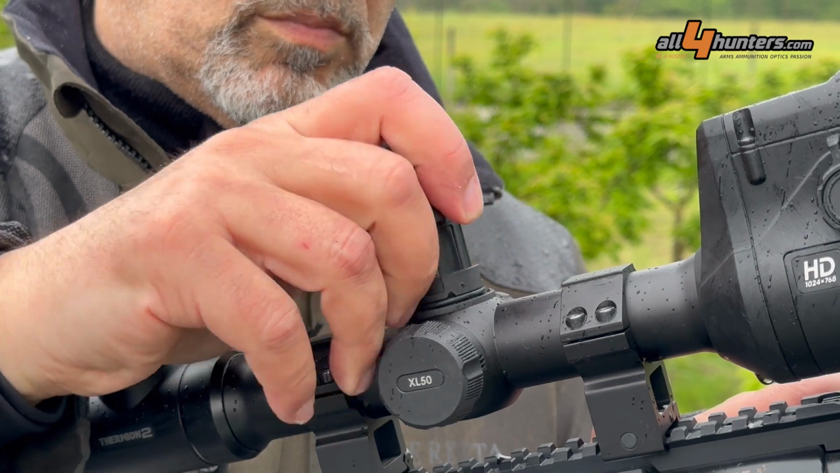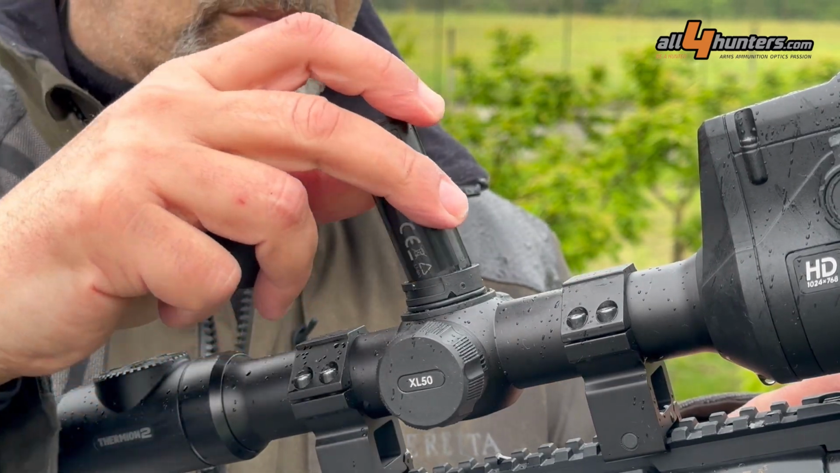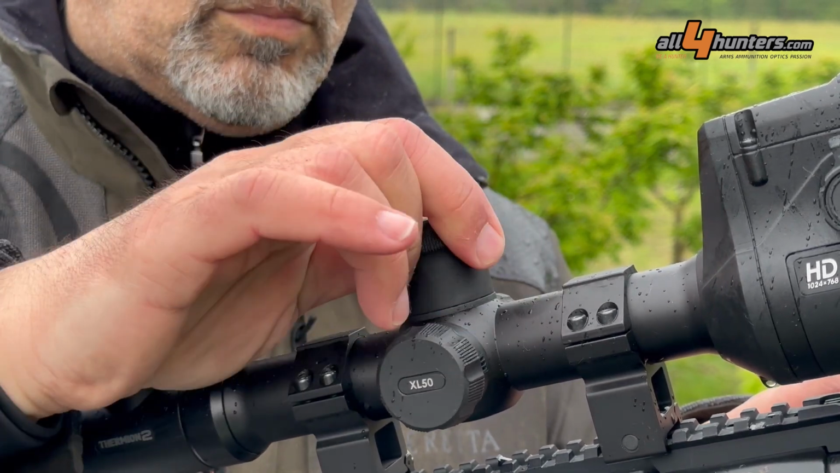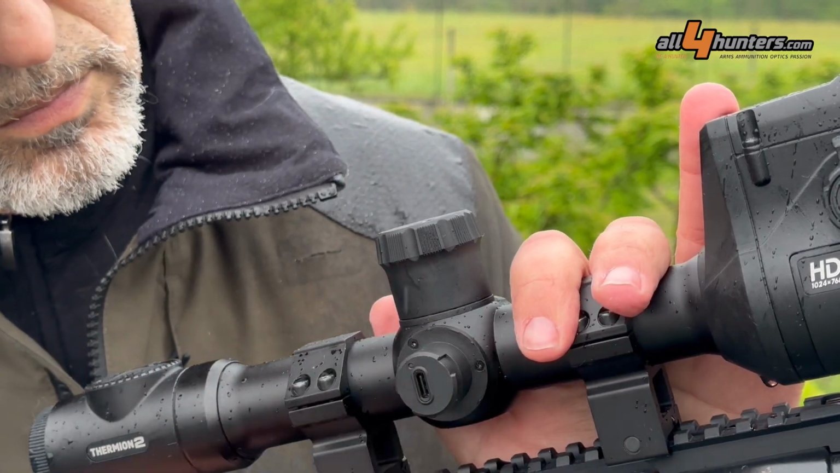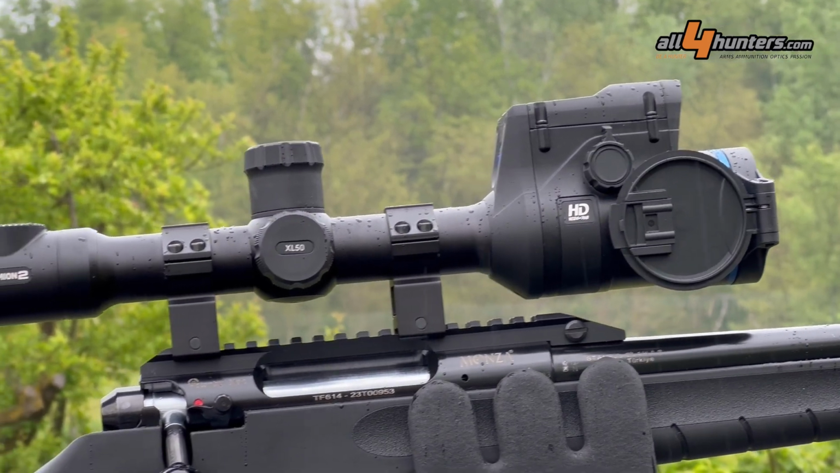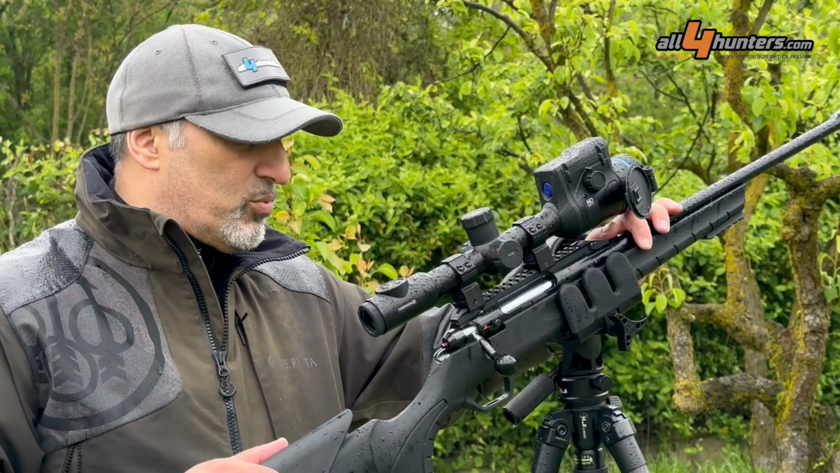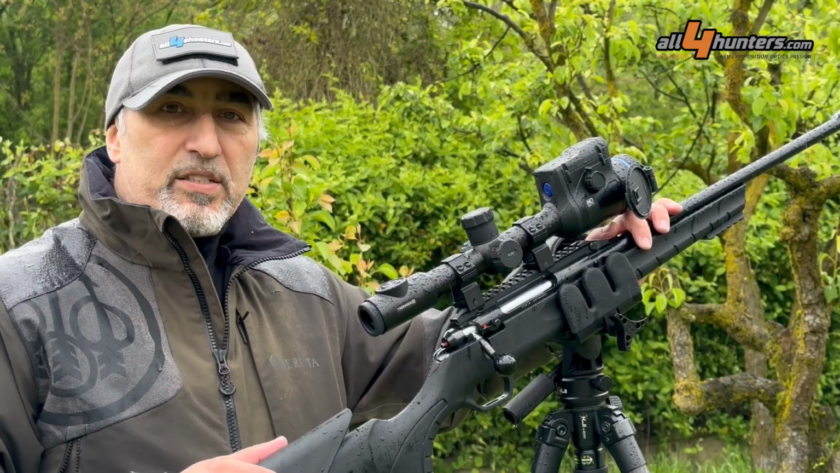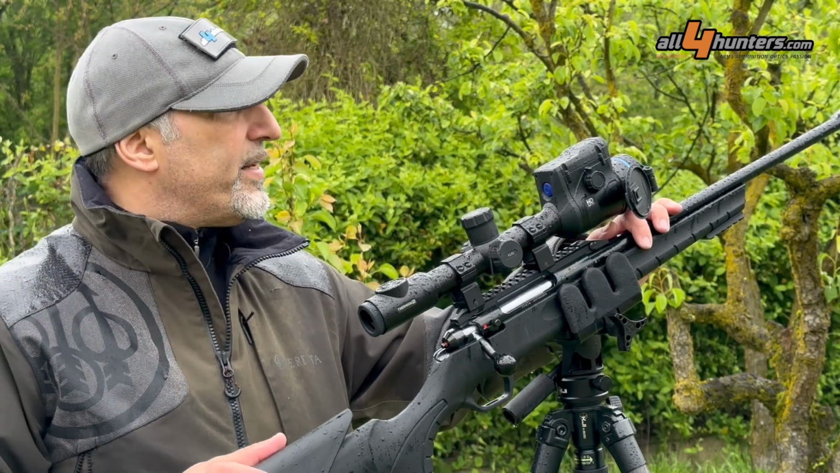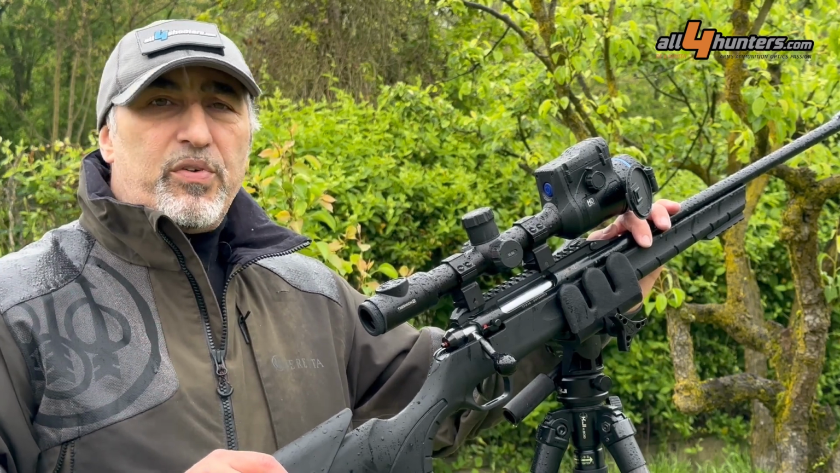The resolution is such that in any situation we are able to zoom in with the digital zoom and have positive identification of whatever the target is with amazing and unprecedented accuracy. Everything else is top-notch, as we always have expected from Pulsar, and of course the price is what it is, but performance has a price, and the price is, in this case, fully justified by the high-end performance of the Thermion II XL50 from Pulsar.